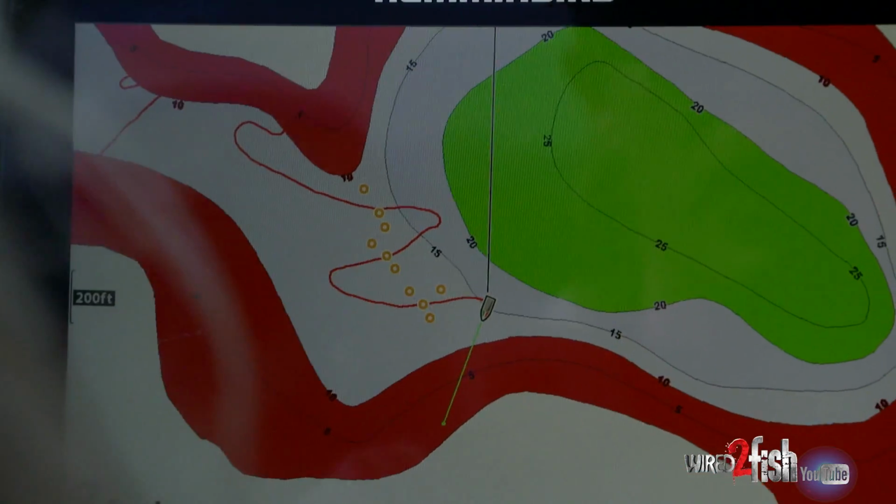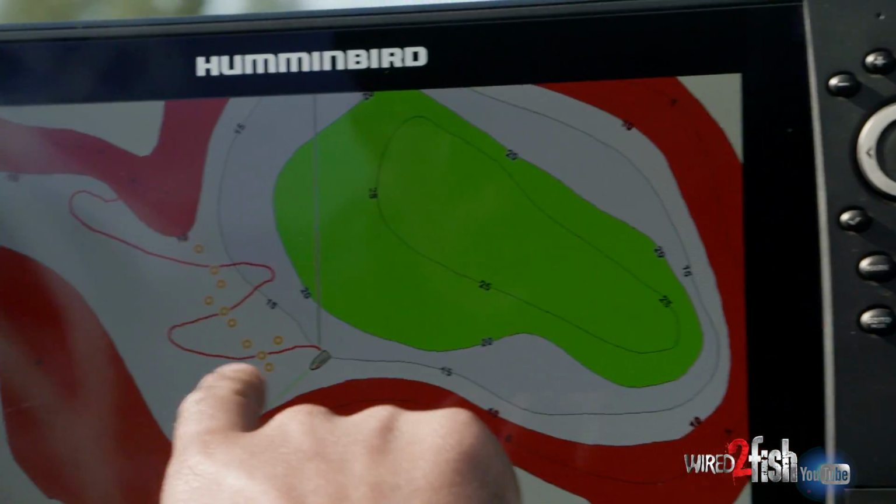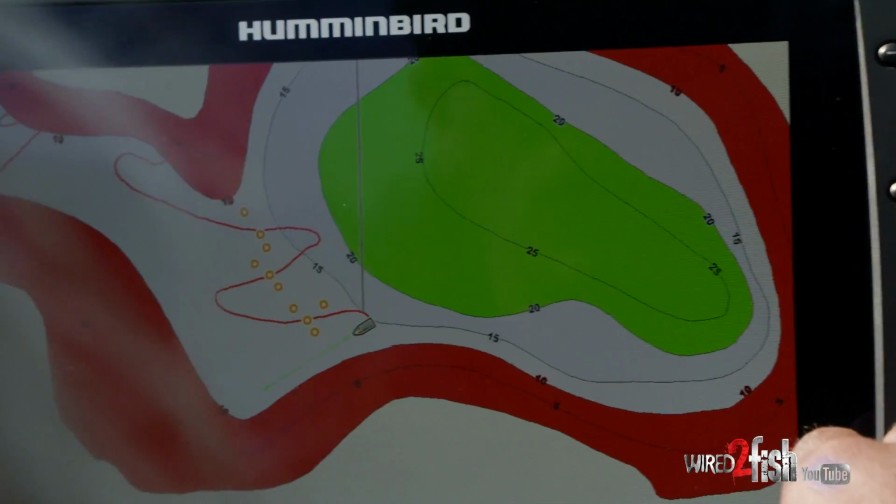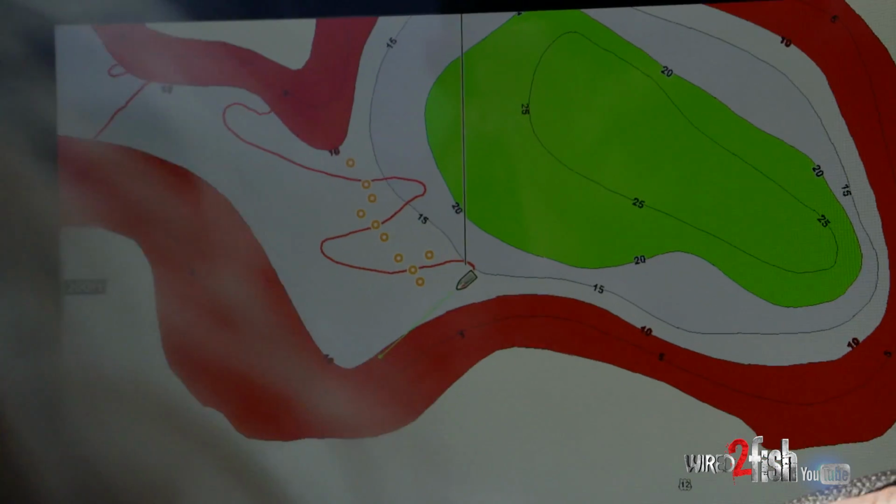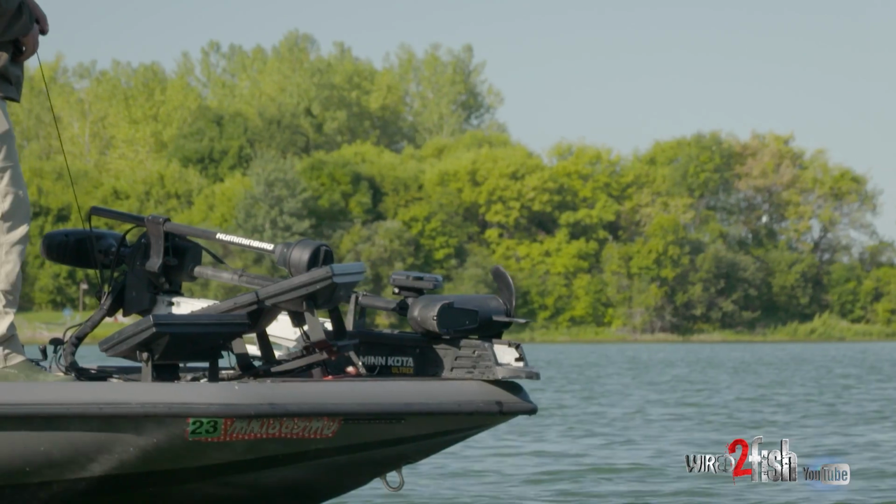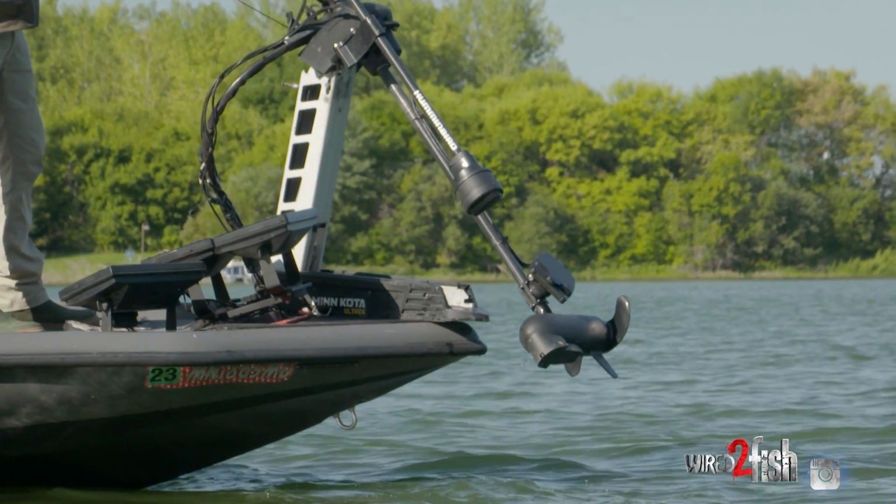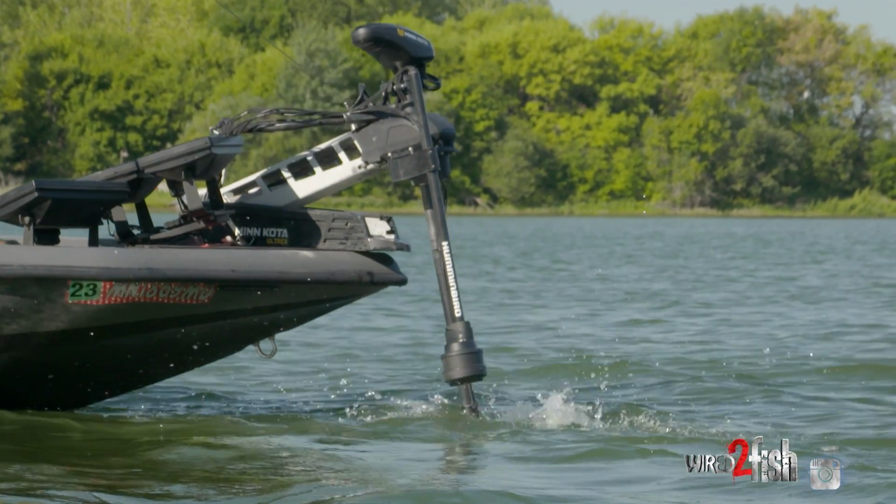I think one more pass over this and we should have her about all laid out. I think that waypoint I marked there was the end of the rock, but we'll take a swipe over here to make sure we're not missing anything, and then go back over with the trolling motor and fish it all. Use the 360 to throw right to where the rocks are.